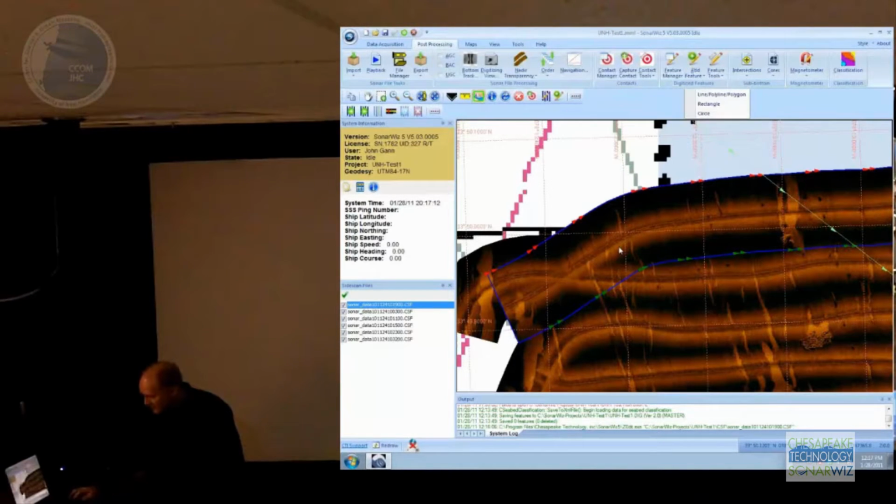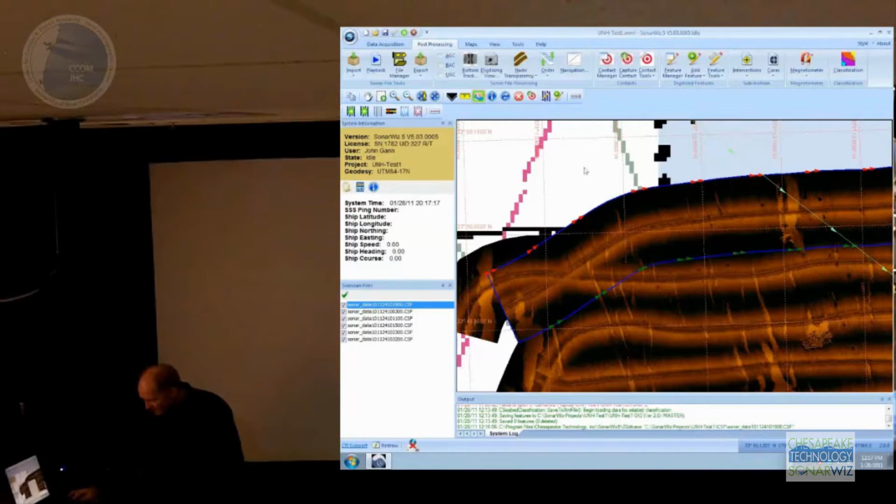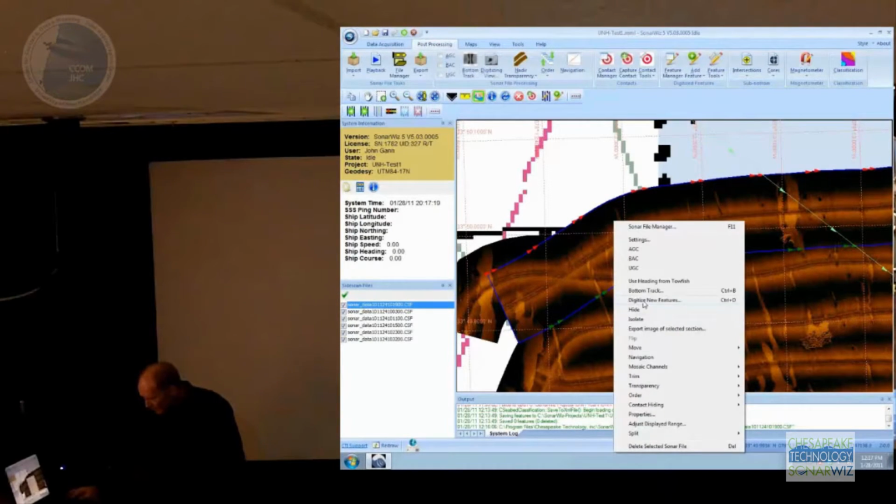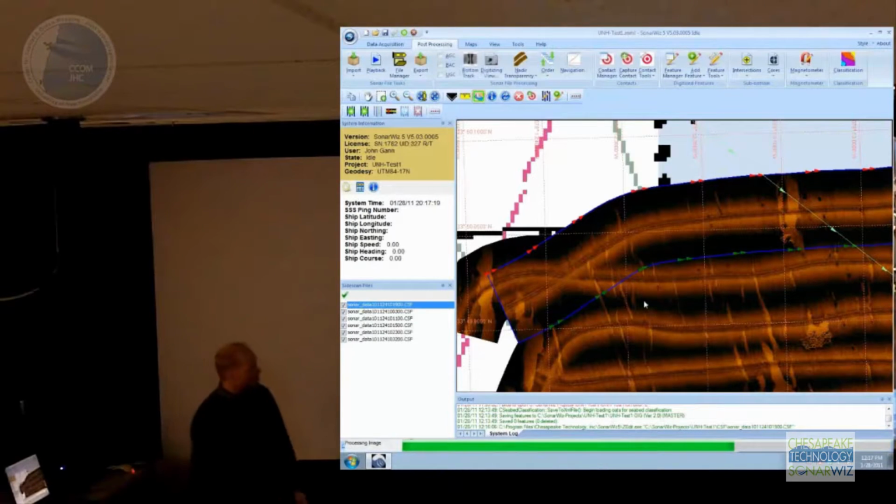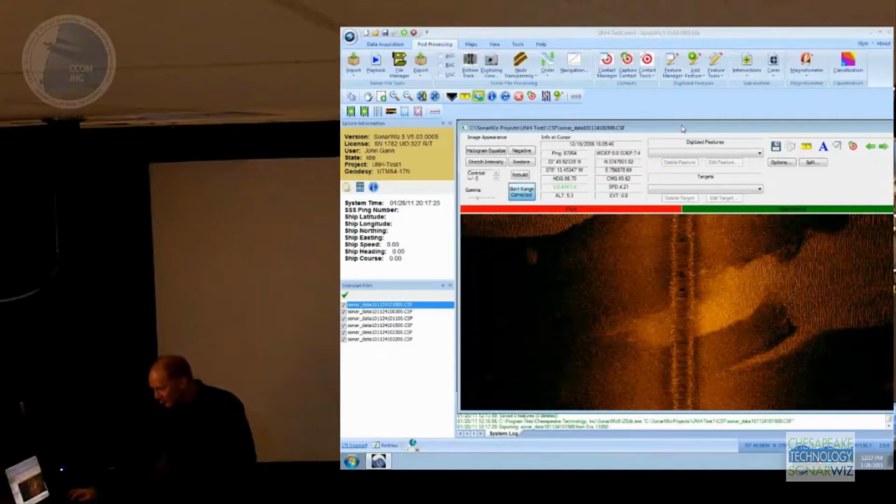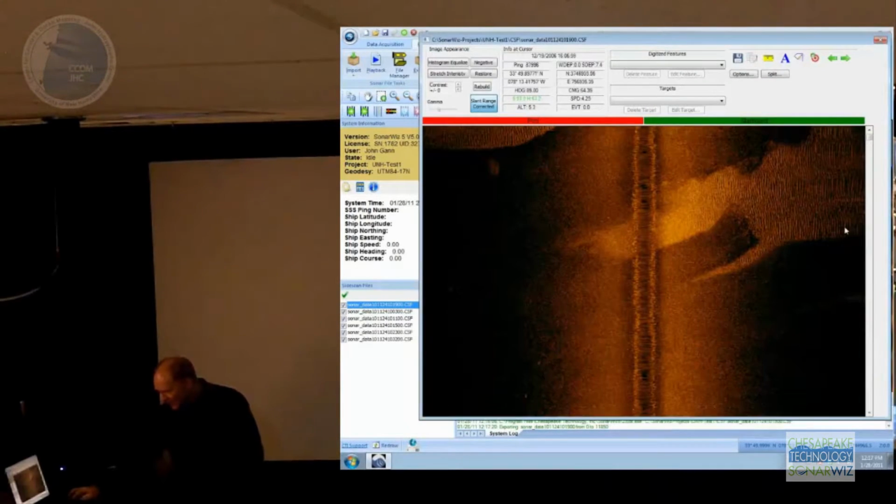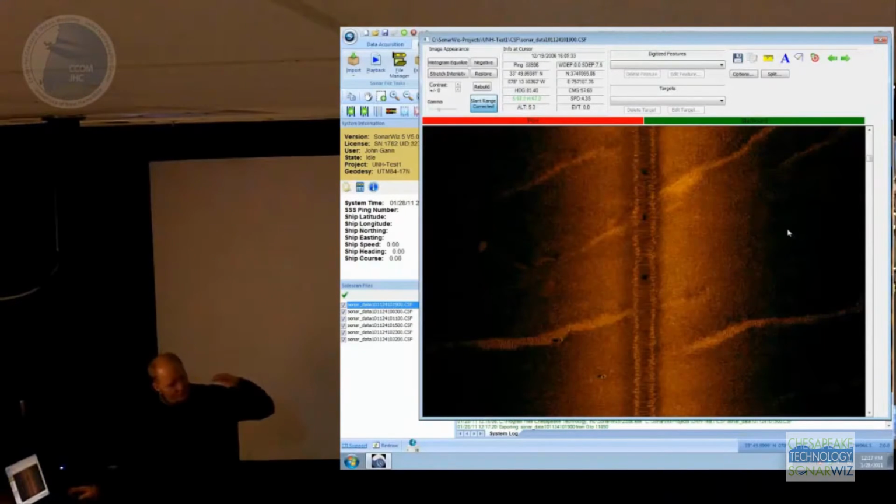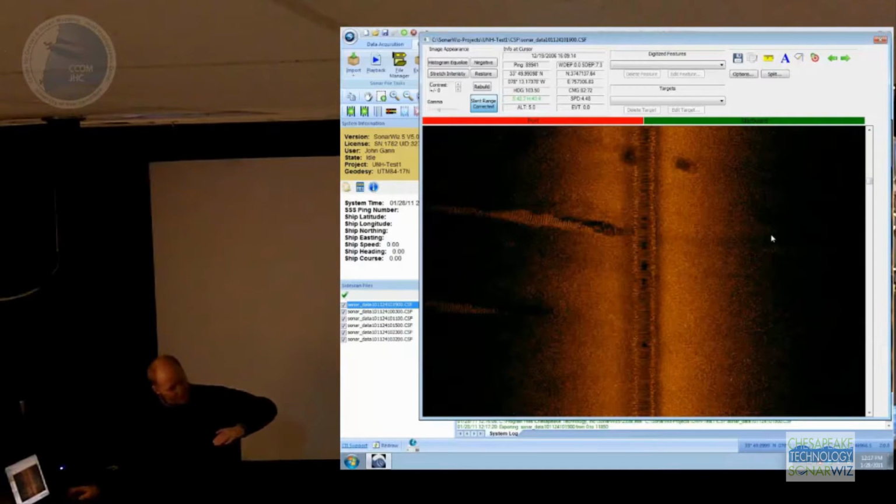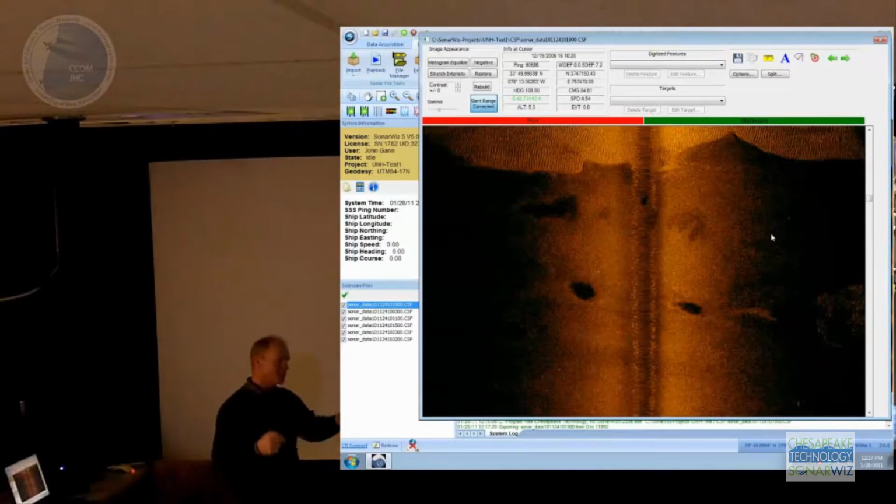Just to give you a demo of the waterfall view, I can right-click on this and say, digitize new features, and it opens up a waterfall. We call this the waterfall view, and it's basically just a time series of every ping in the file. So you've got the entire sonar file shown ping after ping after ping, just stacked on top of each other. Kind of like what you would see in real time as each ping comes off the sonar.